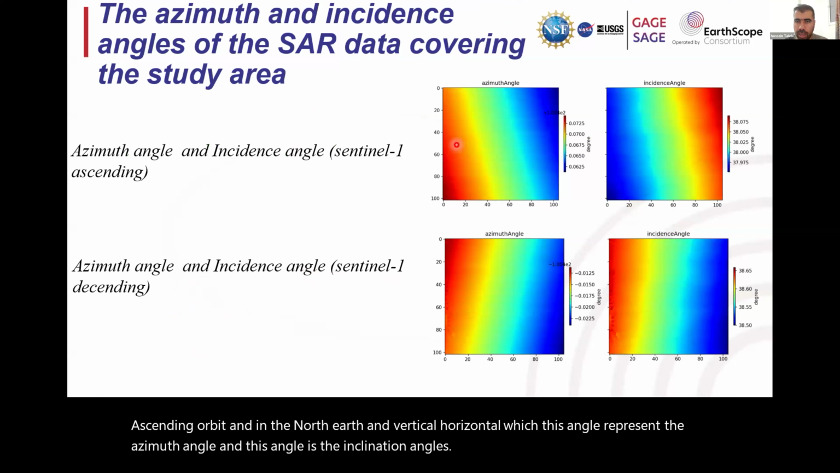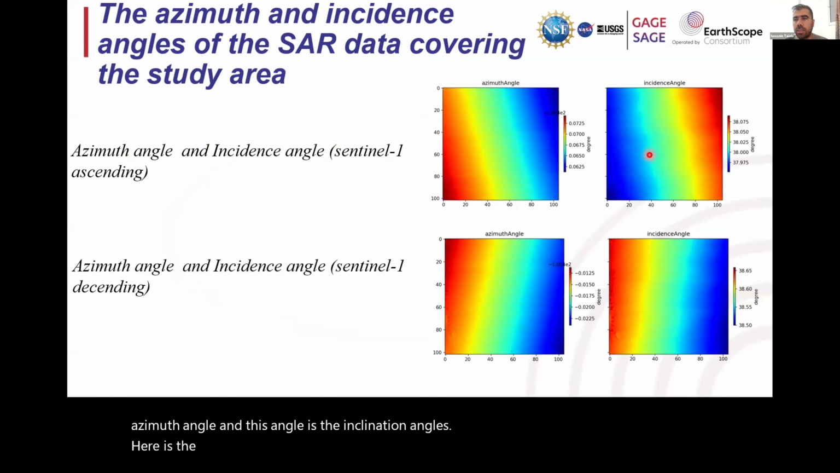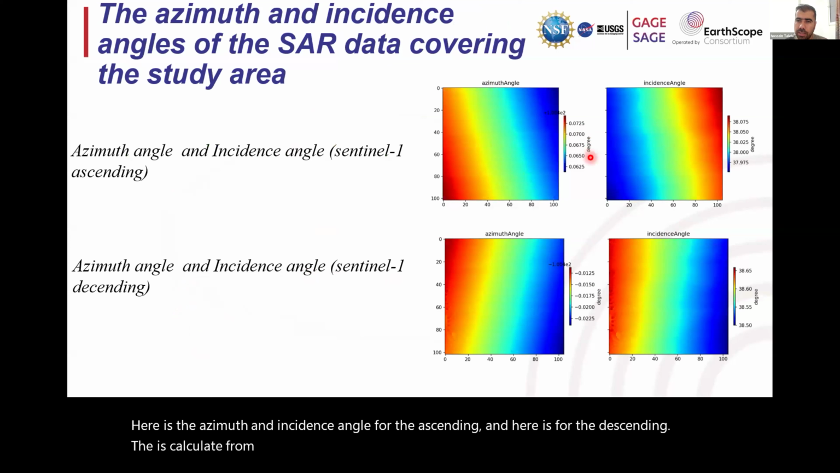Here is the azimuth and incidence angle for the ascending, and here is for the descending. The azimuth is calculated from the east axis counterclockwise. As you can see, here is 100, and here is minus 100, and the incidence angle is about 38 degrees.